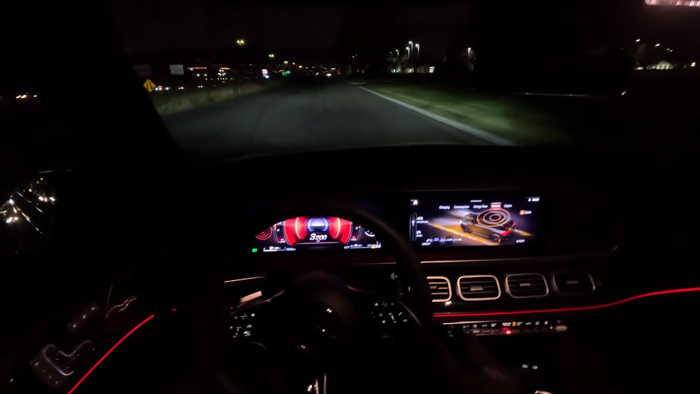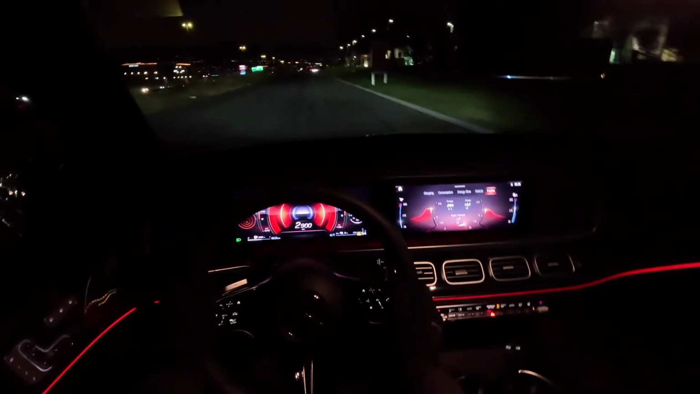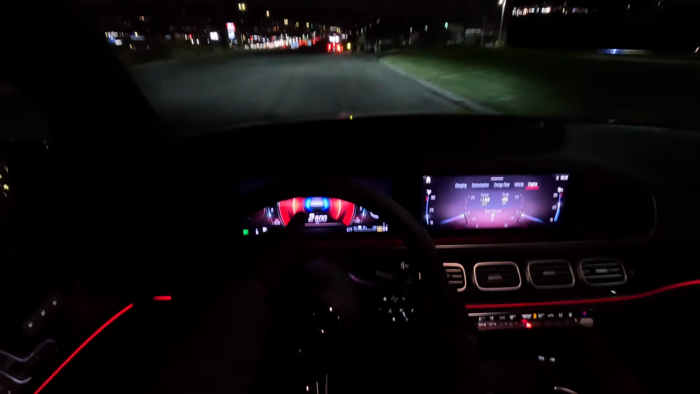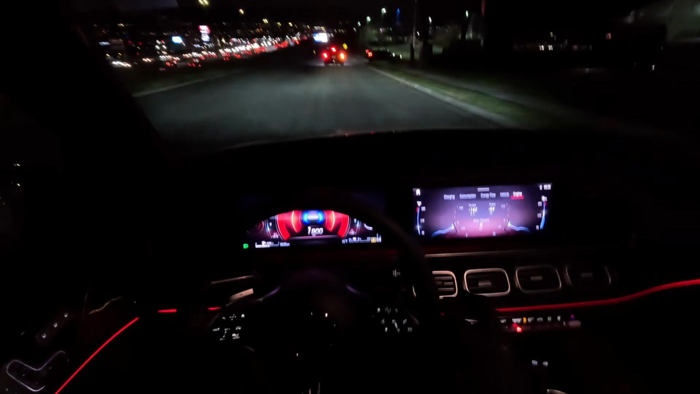Set it to the vehicle. I'm gonna turn off this light. So you can also see the blue icon. The display here turns blue, shows you that we are now charging the electric motor.